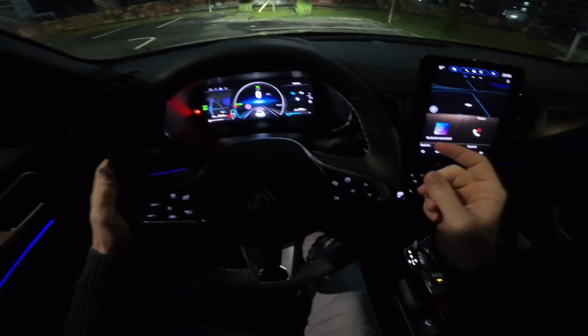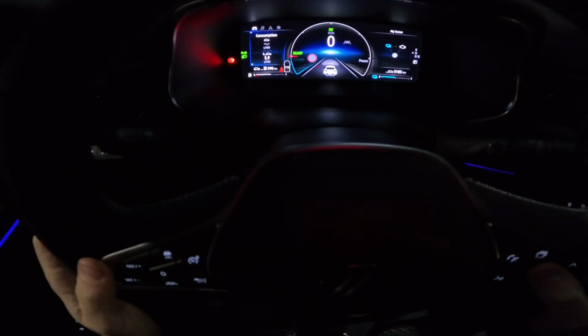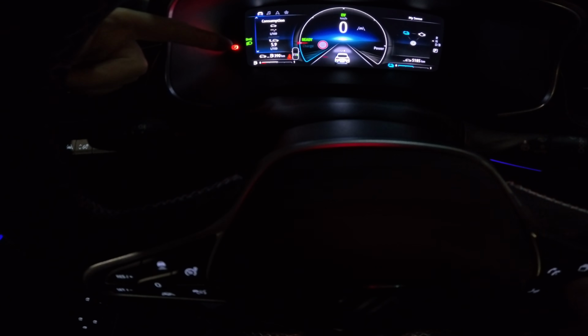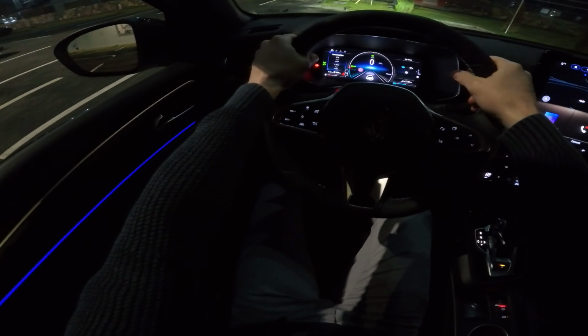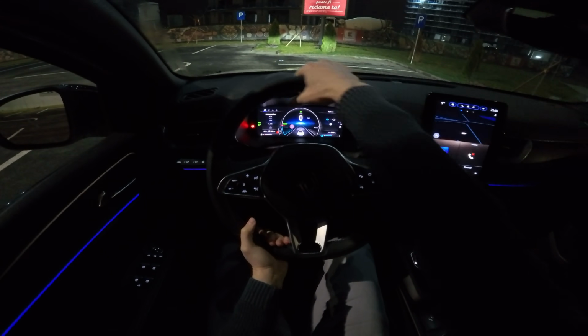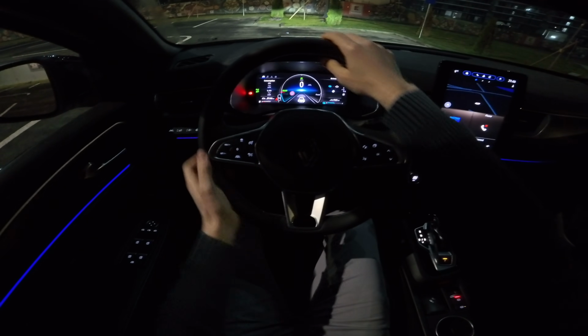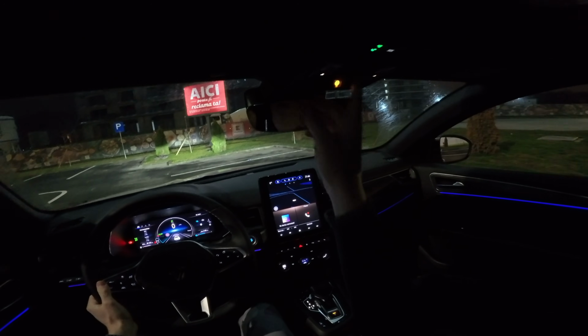I want to show you the lights. Also, I will reset the consumption, so I will show you the consumption. You can see it right there in the bottom left corner, and we will see as we go what kind of consumption we will have. It also comes with heated seats and a heated steering wheel, and I noticed that it's heated basically everywhere on the steering wheel, and that's nice. Very good quality on the steering wheel as well.